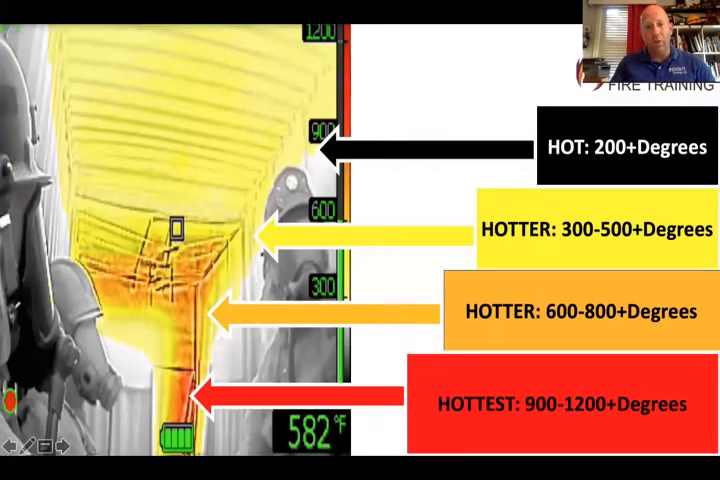Here's our cheat sheet. If you're looking into a fire, this is one of our burns. Notice the difference with the image enhancement and how crisp their helmets are.